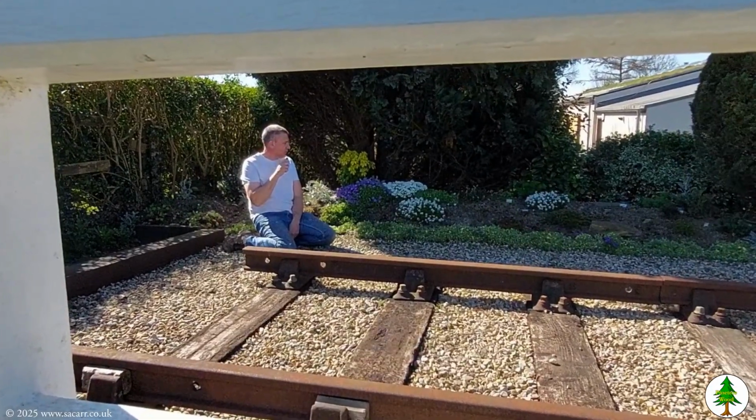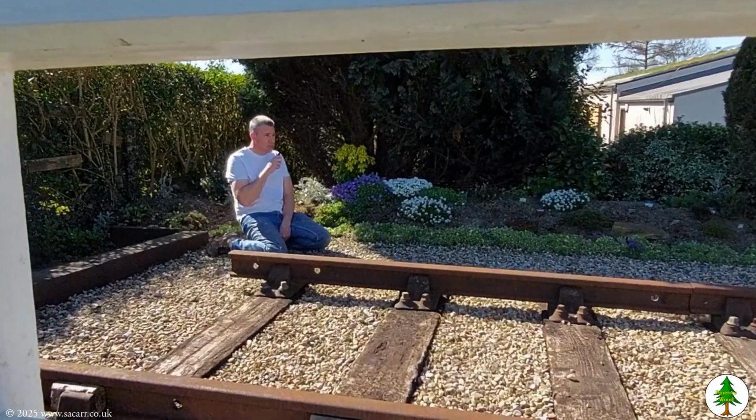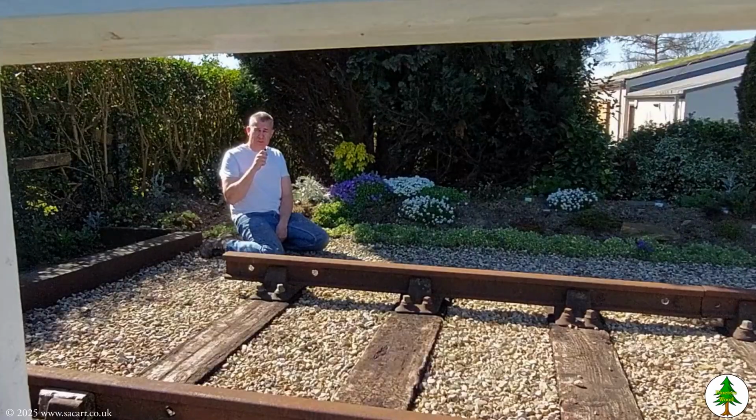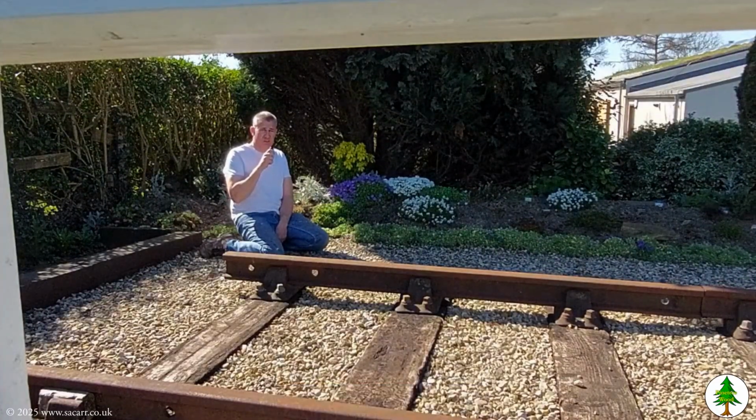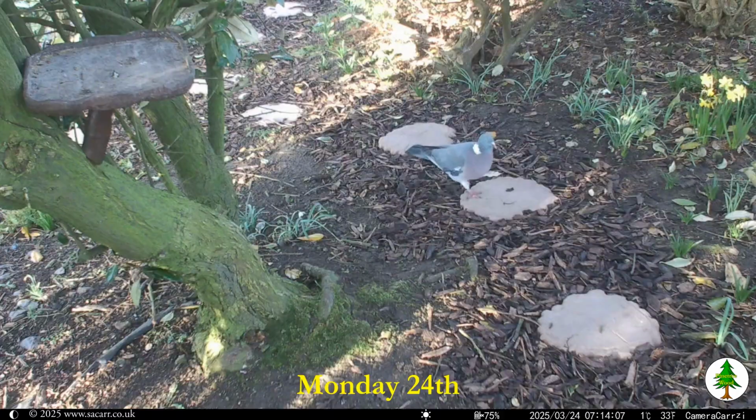I'm down by my railway at the minute with lots of flowers coming out around me. There's lots been going on in the woodland this week. In addition to lots of action with the birds around the feeder and also the nighttime action with the fox, I've also built a tiny little sort of pond watering hole for the birds, and that's also been very popular. Hope you enjoy watching.